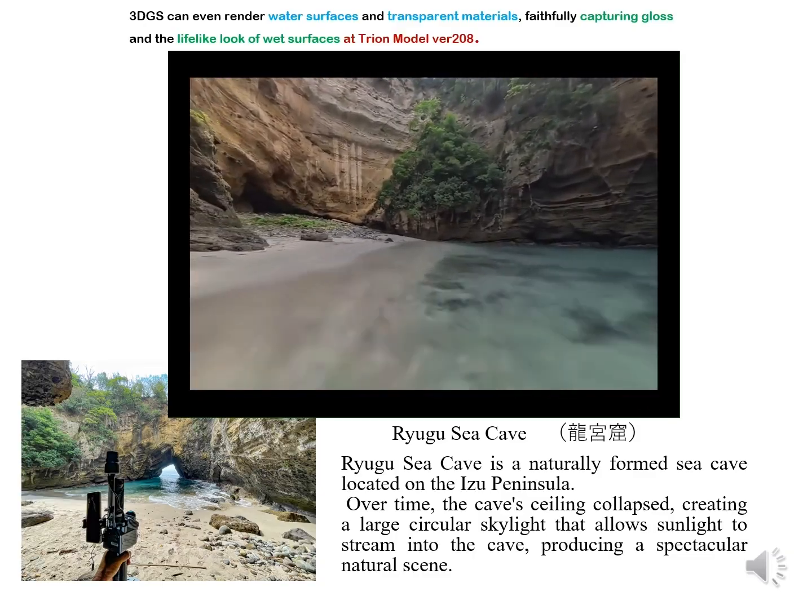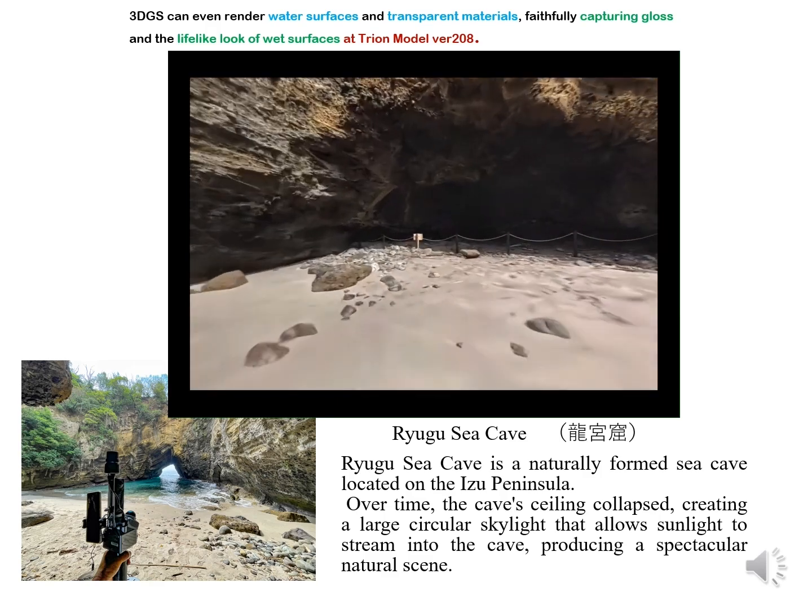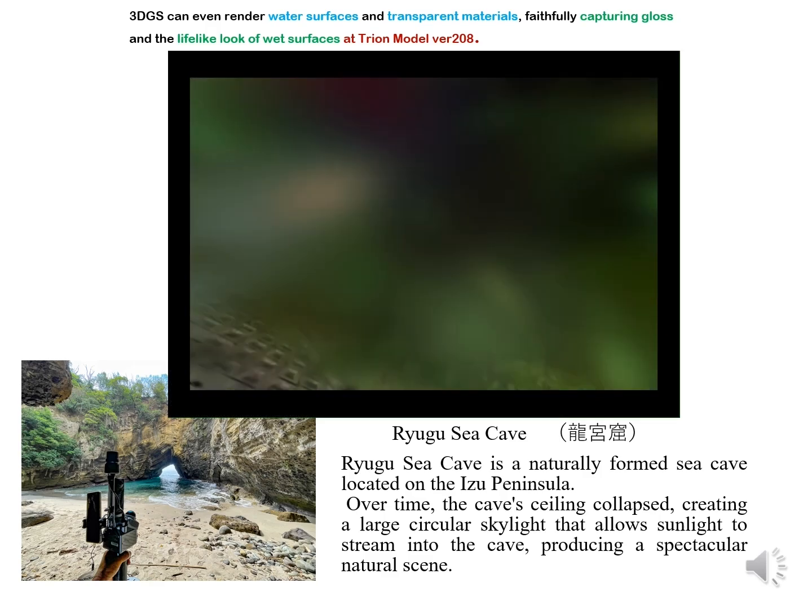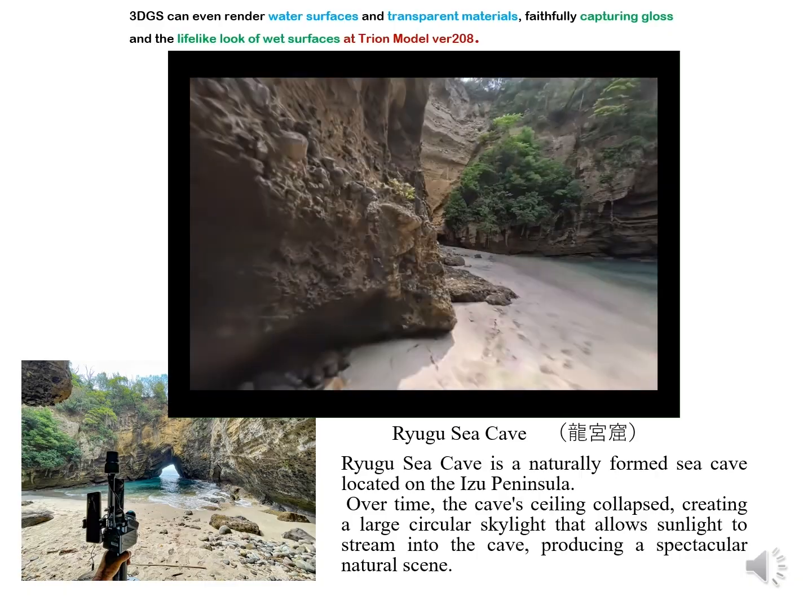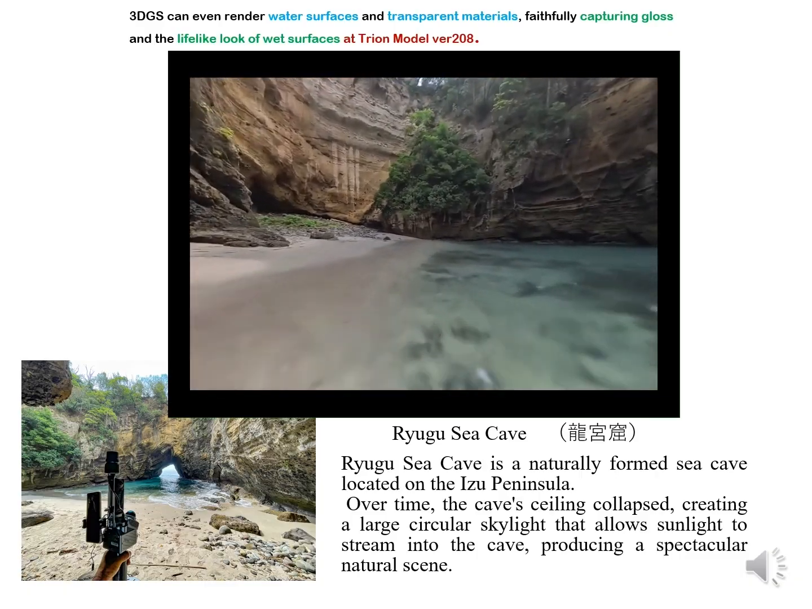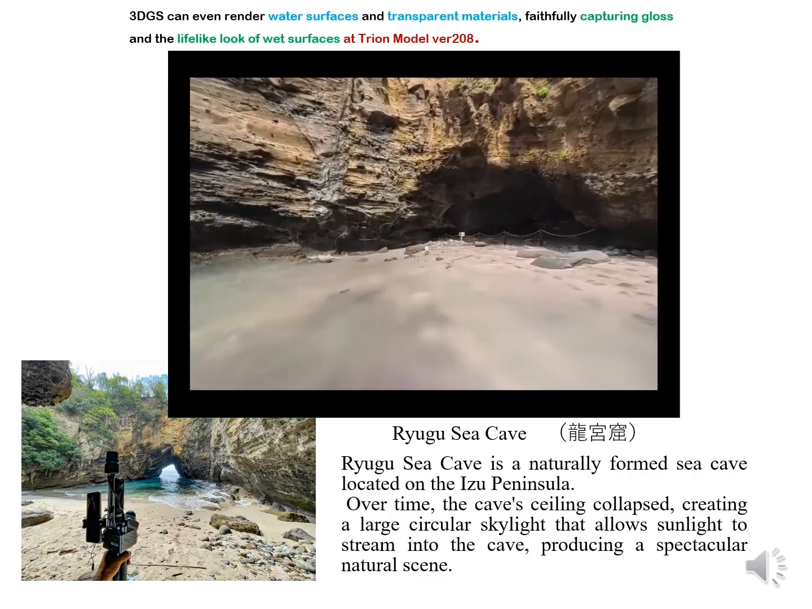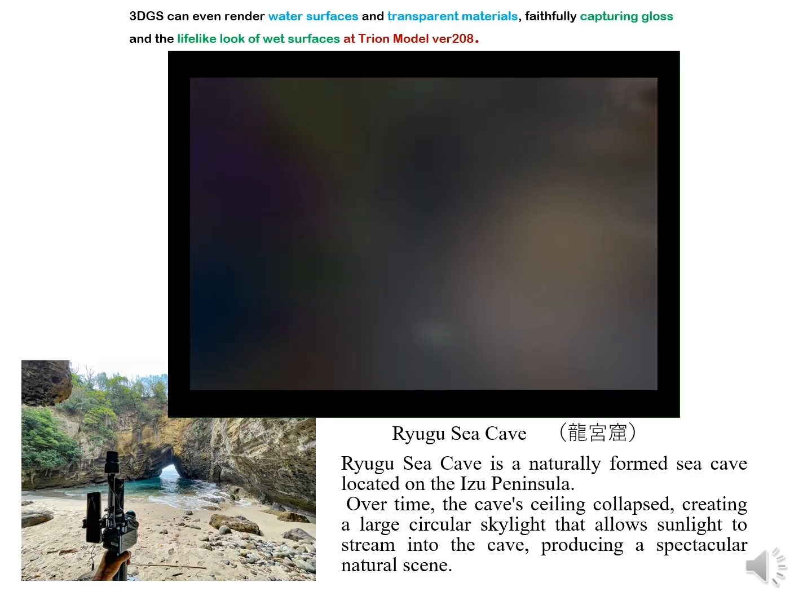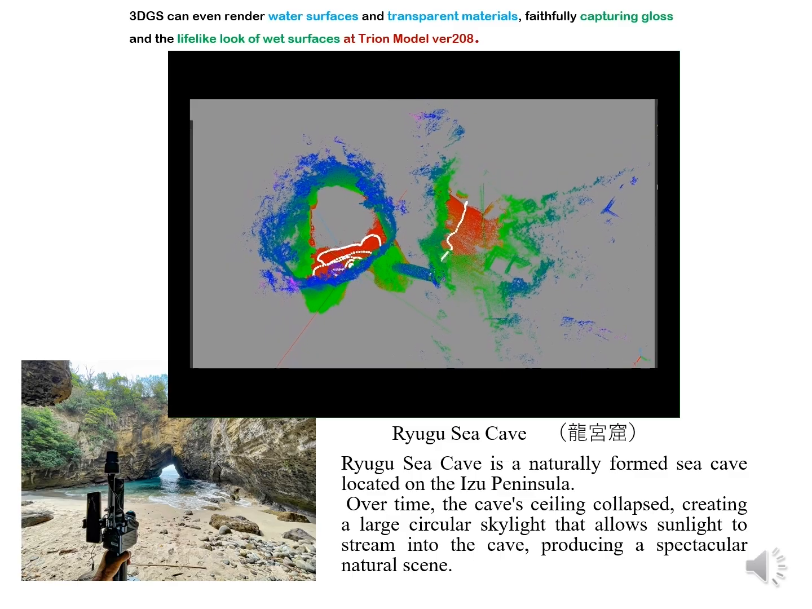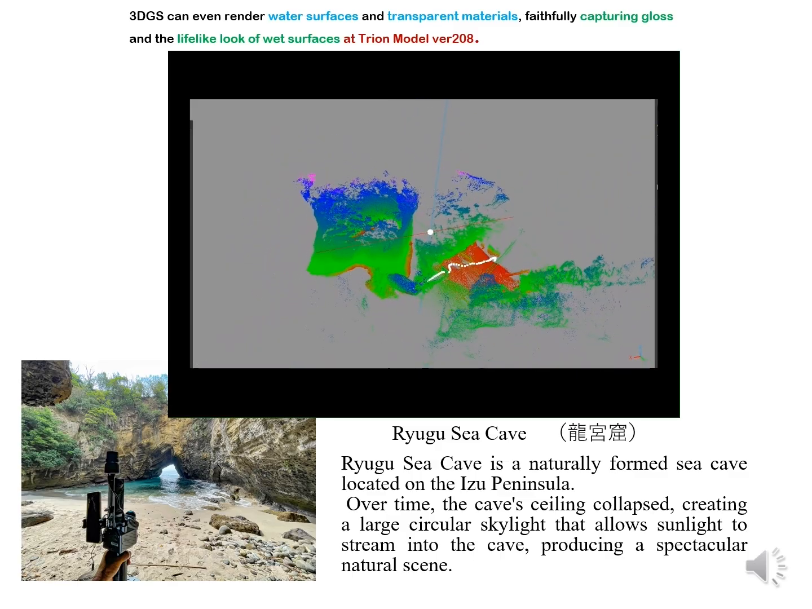Finally, we used the compact and lightweight Trion P2 to capture the Kawazu cave. The following shows the results processed with TrionModel 208. In the previous 3D point clouds, the crucial ocean region could not be reconstructed. However, in 3DGS mode, it is clear that the scene was captured beautifully, including its texture.